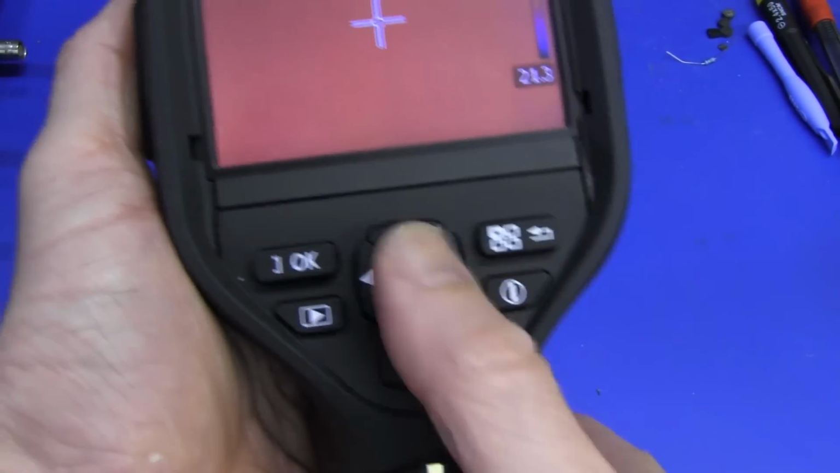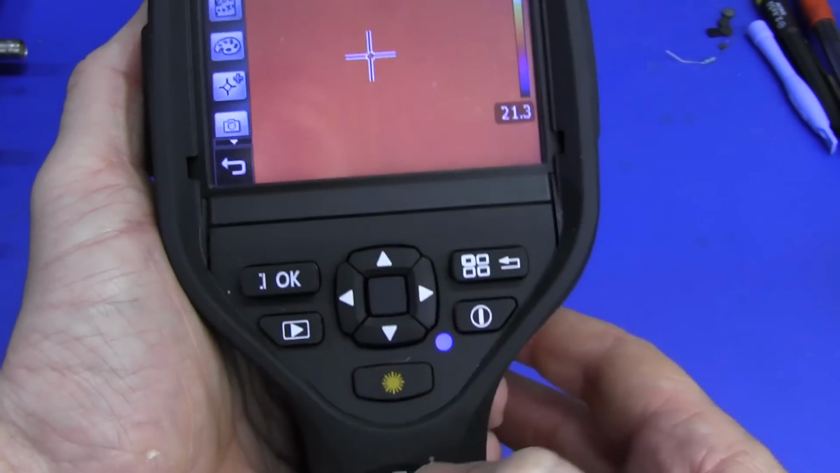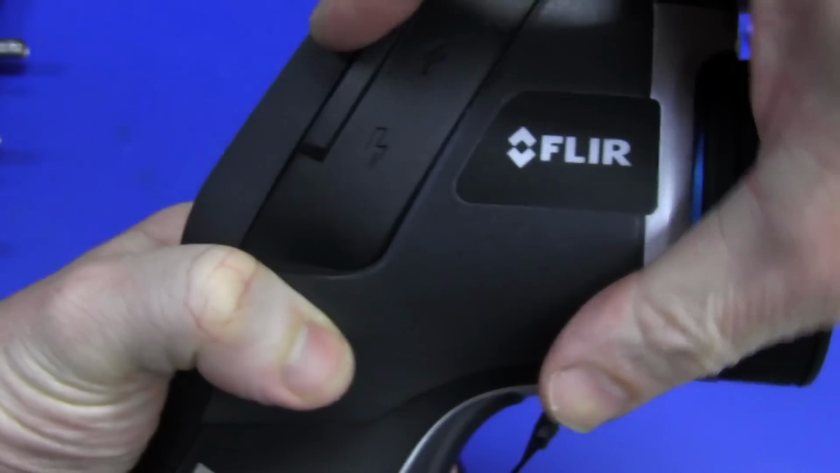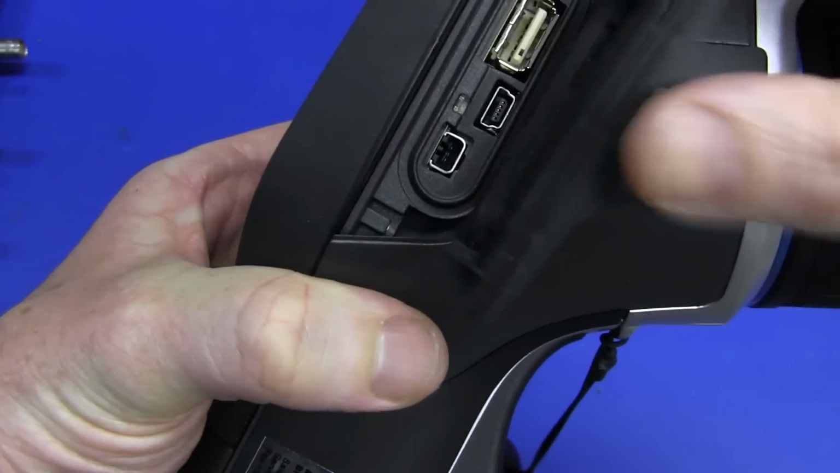Keypad interface, it's fairly generic. You've got a menu key over here which calls up stuff which we'll have a look at, and OK and arrow keys, and not much else really. Power button and a play button. Now over on this side here we have a USB interface and a charging port as well. It's got like a custom little power jack in there.